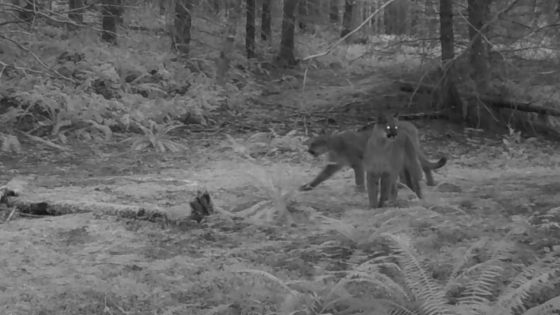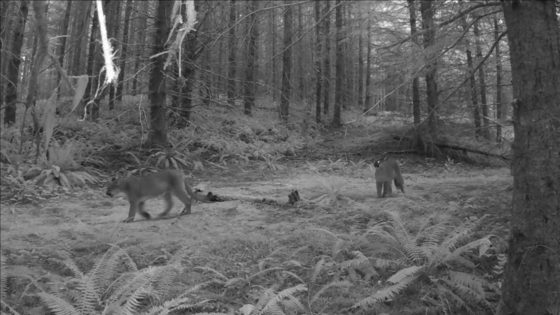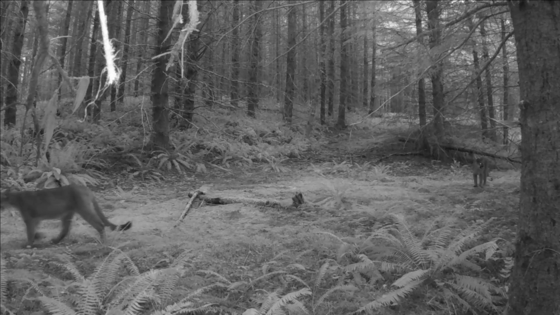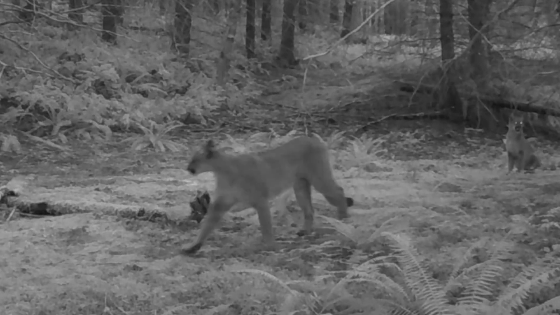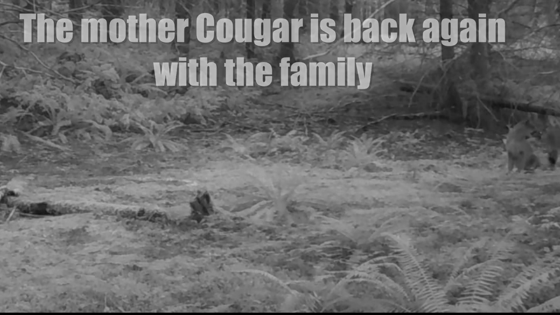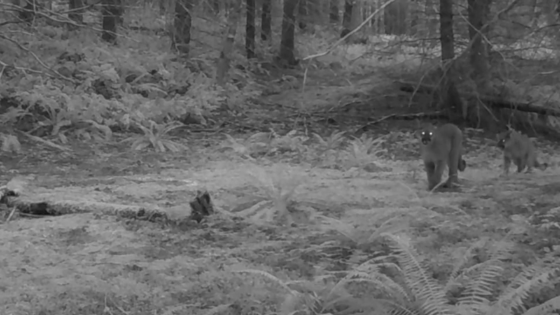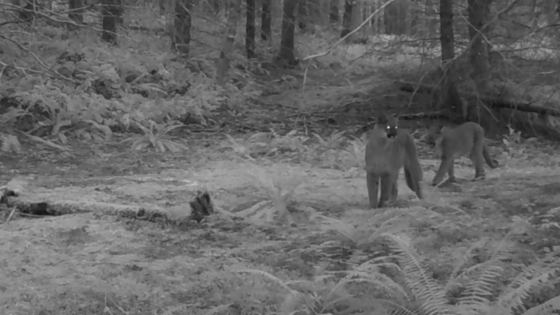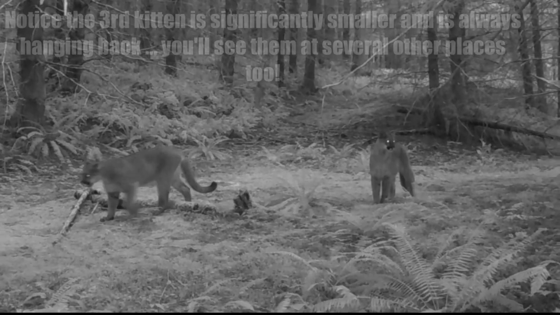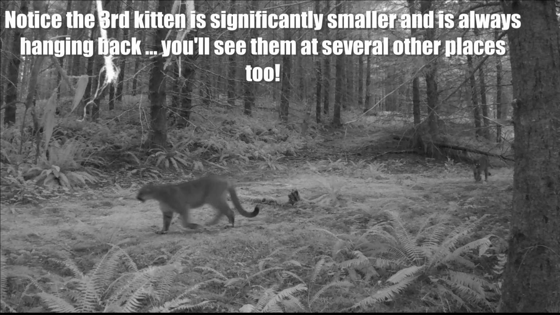It's not uncommon for cougars to have one or two kittens in the litter. It's not rare anymore to see 3 or more. It's unusual, but it happens. I've been real lucky to get these 3 on camera many times over the last year. Later on in this video, you'll see them when they're basically newborns, just the size of house cats. They've got tawny colored bodies when they're born. They've got spots on them to help them hide, but lose them after about 10 months.